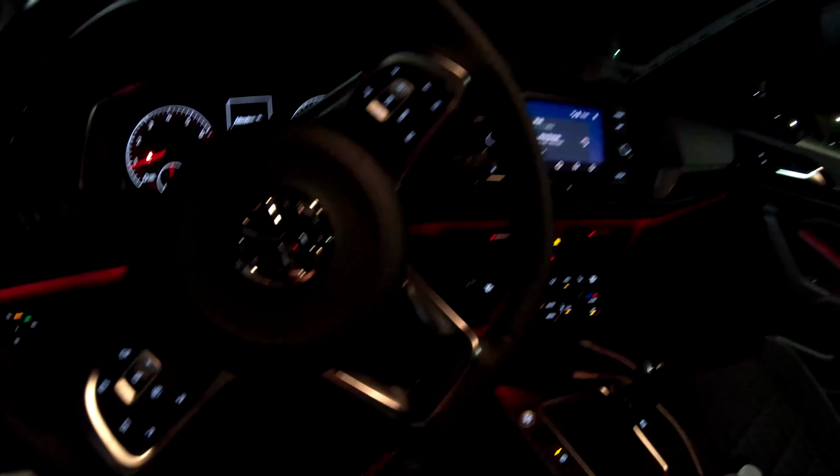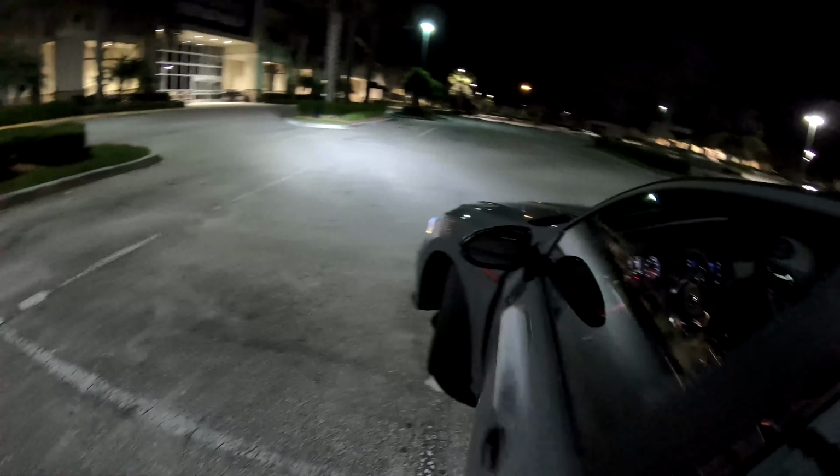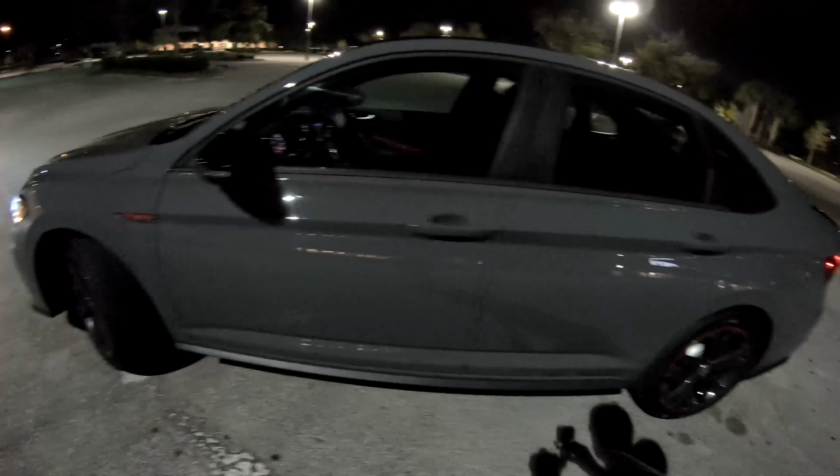I'm sure you can. No LED lighting, unfortunately. It's just regular incandescent lights. But I'm sure that there's somebody that makes a kit to change it to LEDs. I'm gonna have to look into that. So we'll do an outside view at night of the car.